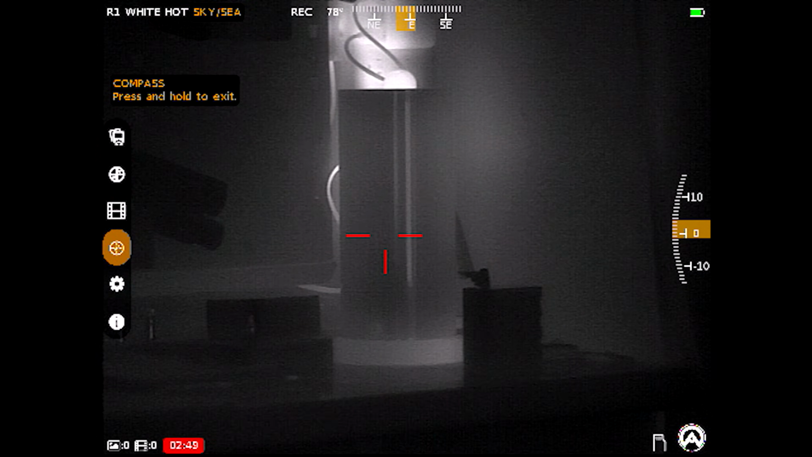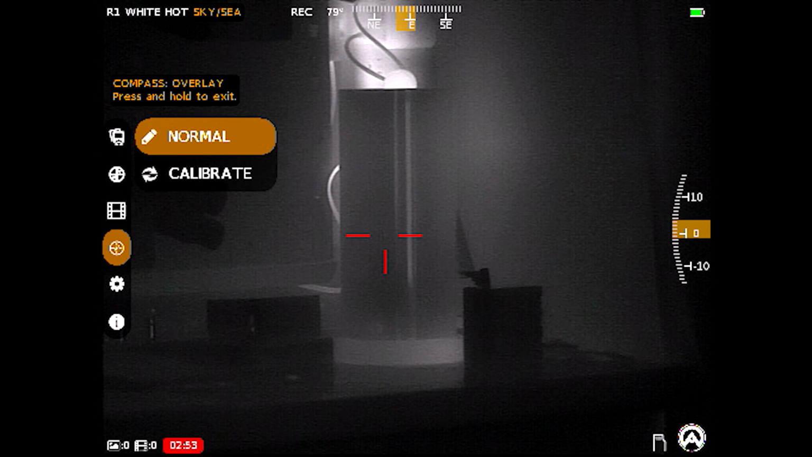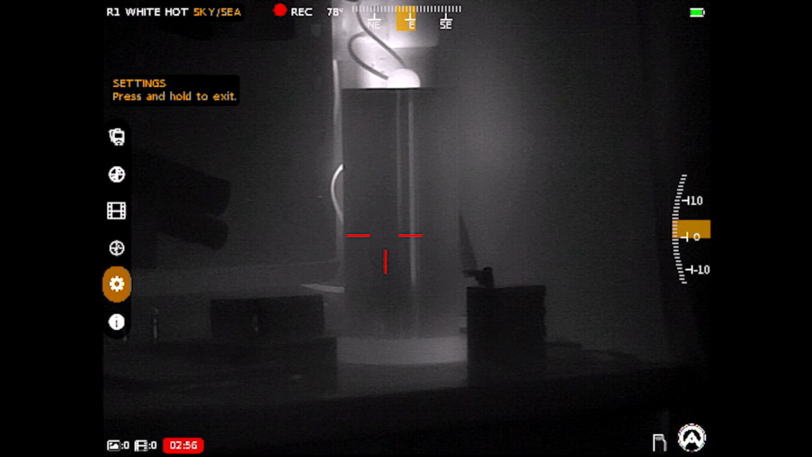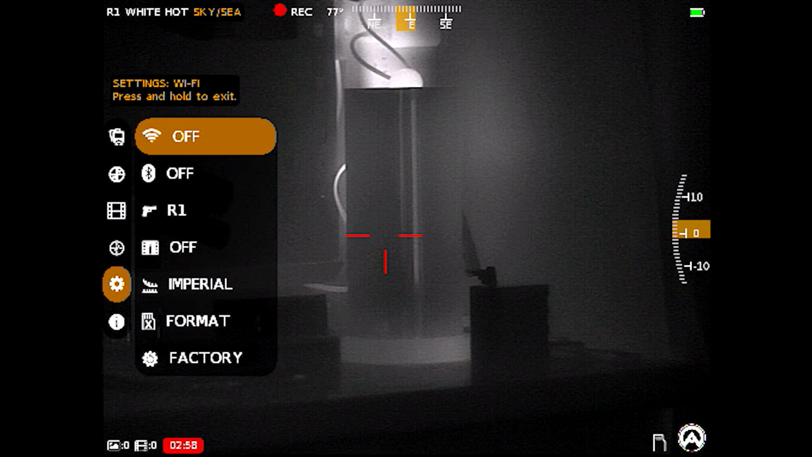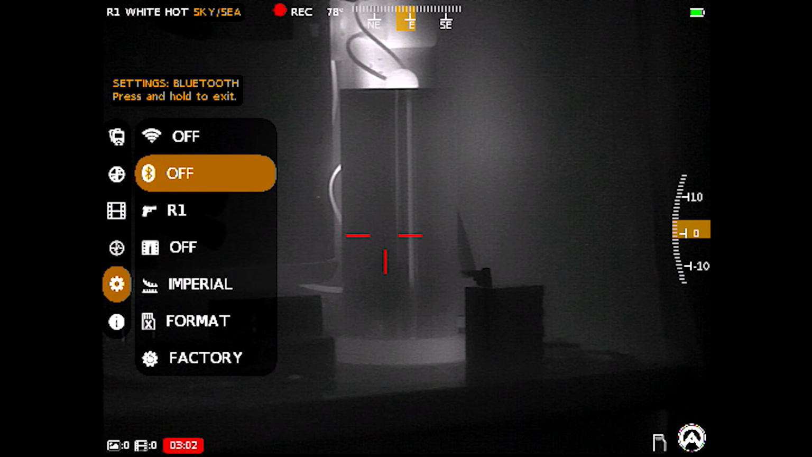So there is a compass, so you can see in the top, it gives you different settings, and then you can choose to calibrate it. Mine's been working great, so I'm going to leave that alone so I don't screw it up. And then you got more settings, so you have your Wi-Fi and Bluetooth, which both need to be enabled in order to use the app.